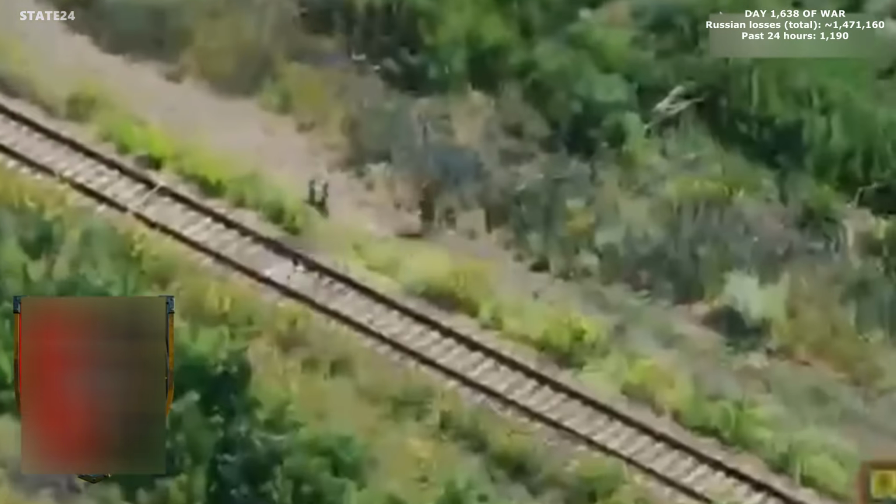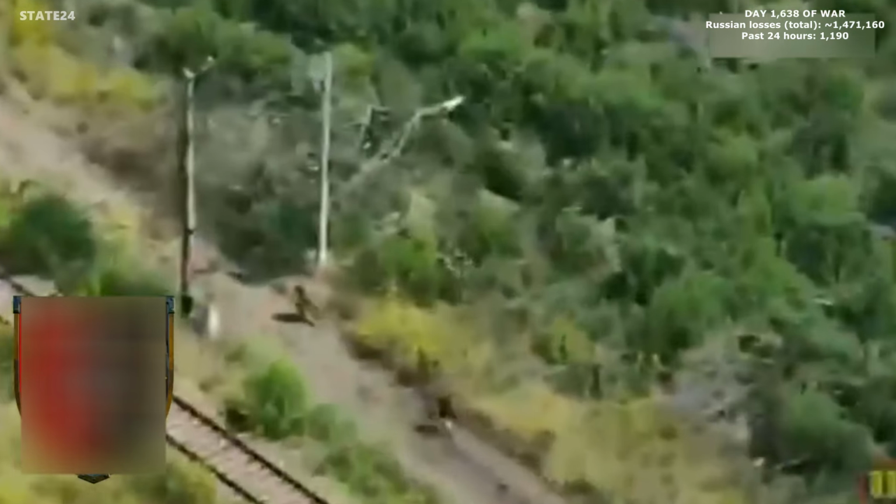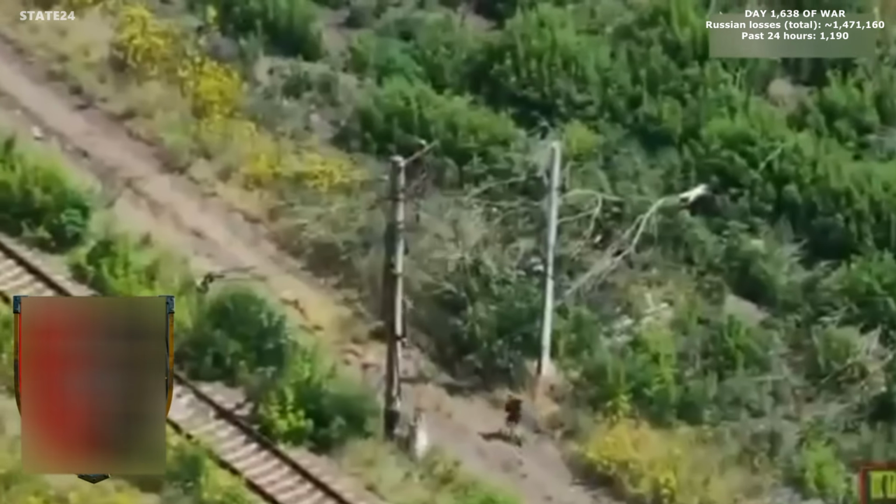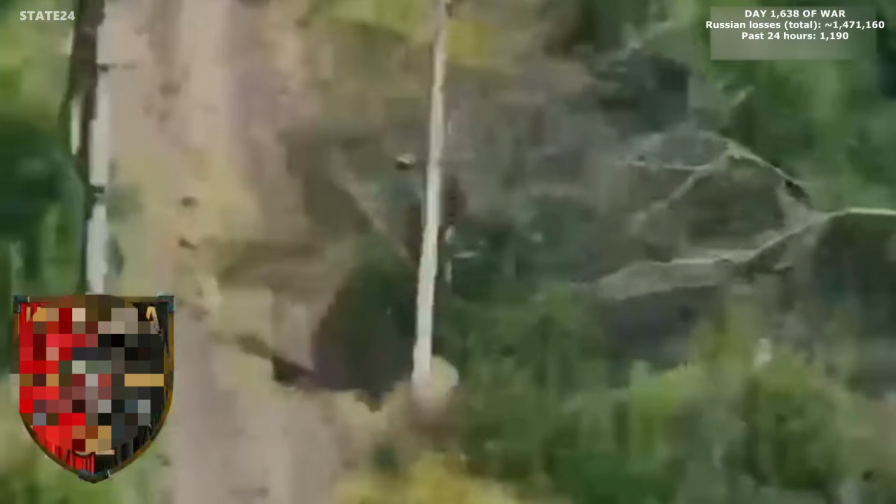Spotted in southern Donetsk, they know it immediately and start running. Open ground in every direction, nothing to get behind. The only option is a patch of bushes near a pole. They take it. A drone carrying a high explosive payload closes in before they find anything better. The cover they ran toward was never going to be enough.